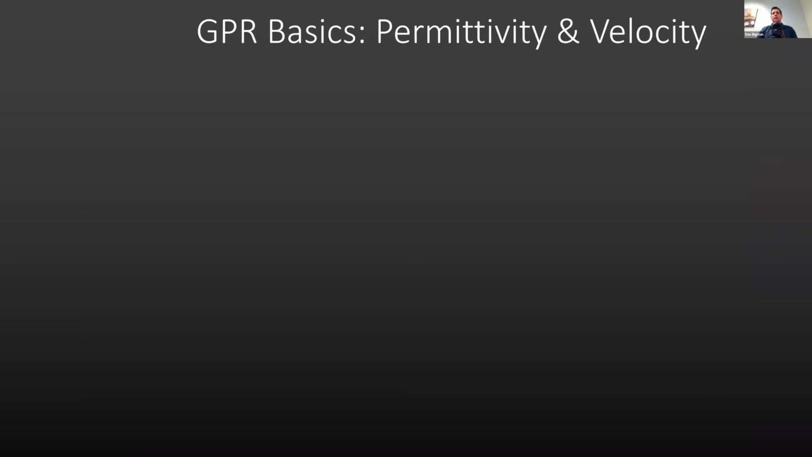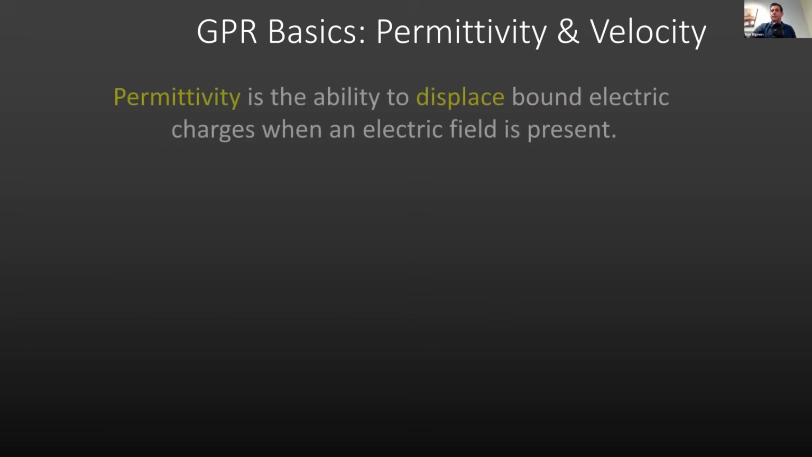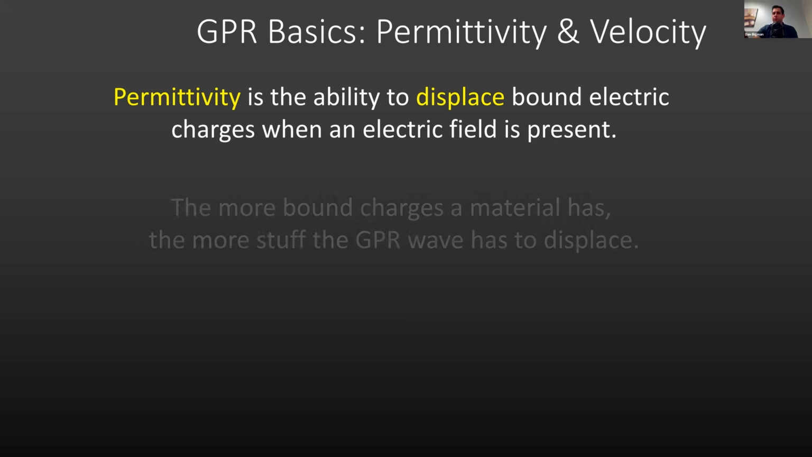All right, so what are the things that are going to affect the performance of the GPR in any given circumstance? We'll go through a few of these pieces now. Permittivity and wave velocity are two critical factors when conducting ground penetrating radar inspections. So permittivity is the ability for a material to displace bound electric charges when an electric field is present.